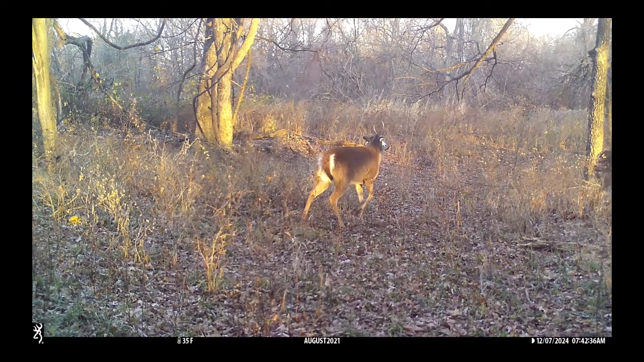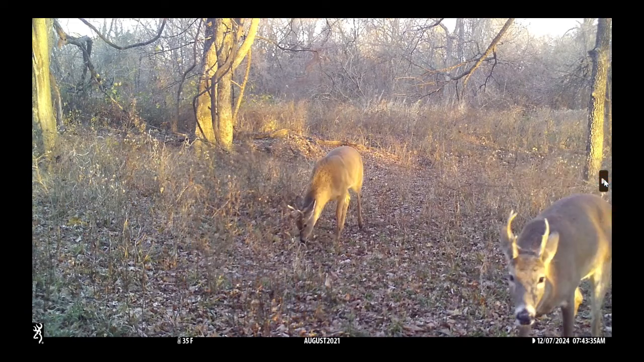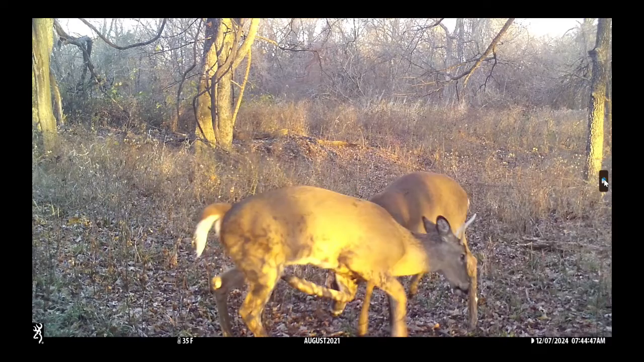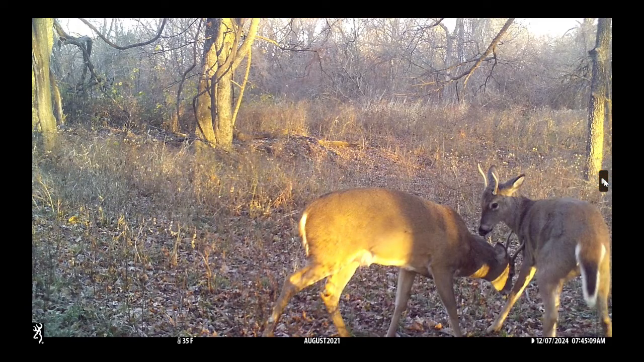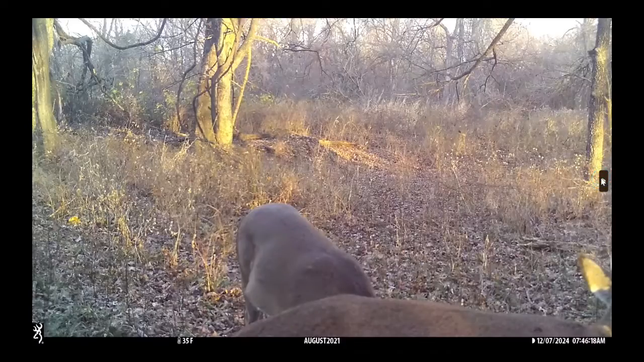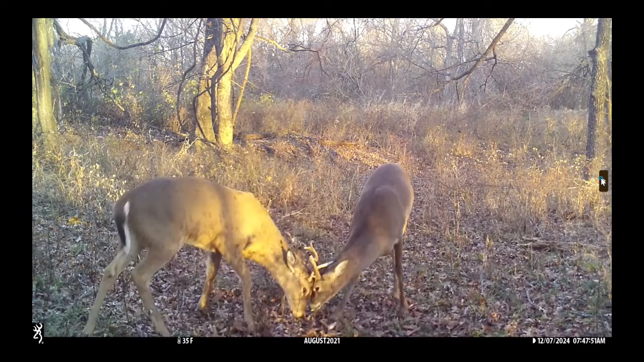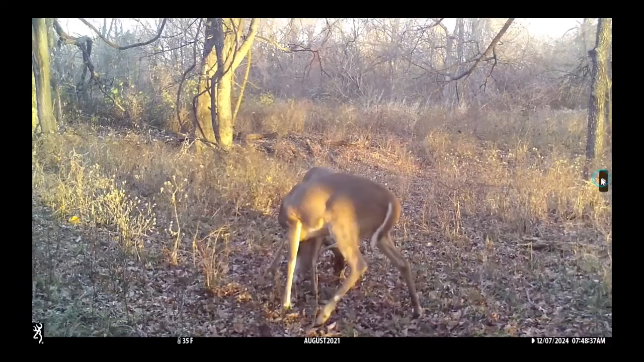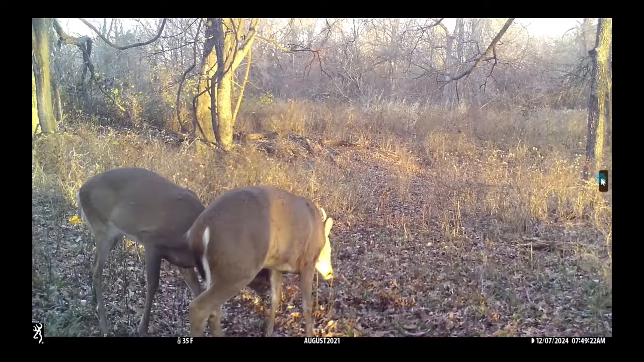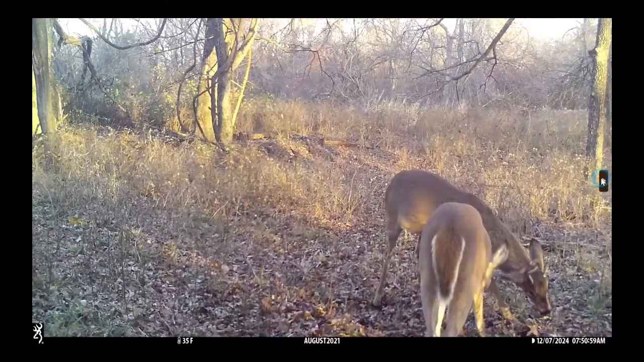Uh-oh, look at that. See how he's got his ears laid back? He's feeling a little frisky. There's his buddy. They're probably twins. Coming up. Uh-oh. You see that? He's like, hey, buddy. One of them wants to play more than the other one does, the way it looks. Pushing each other around, practicing for whenever they get to be big deer someday. Little play fights no longer turn to play when they get older.